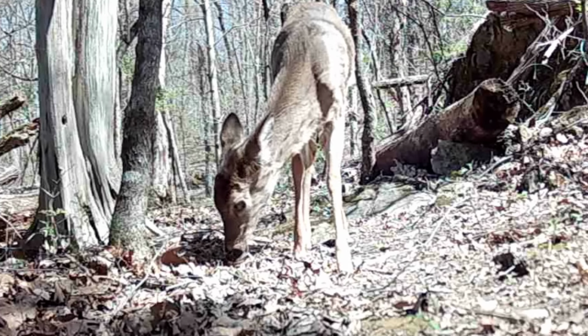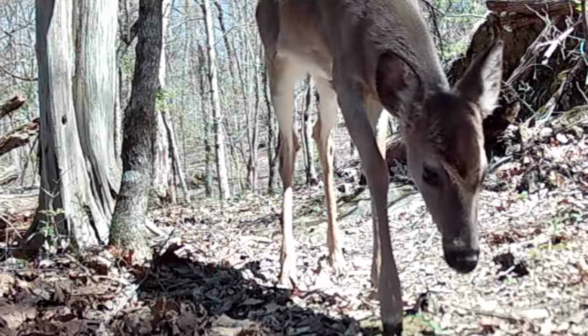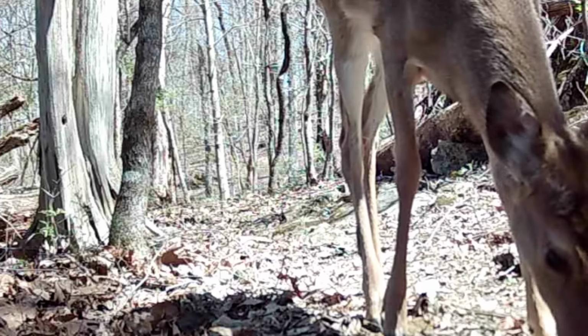Now, up on the ridge, the little deer are really enjoying themselves these beautiful warm days. Spring's here, and they love all these little sprouts.